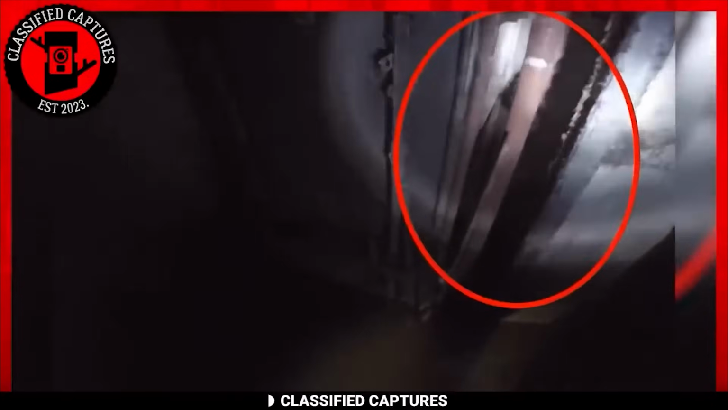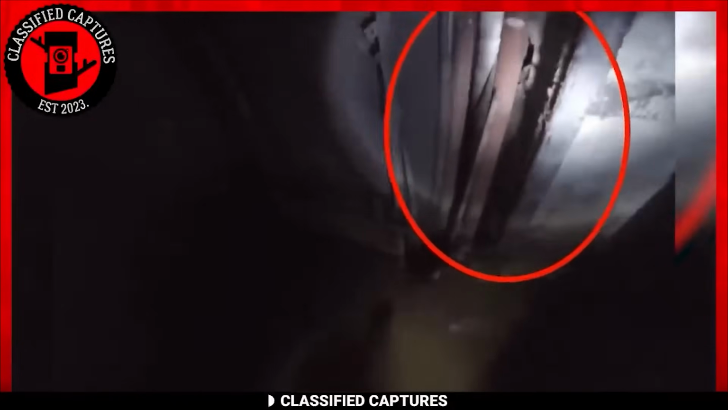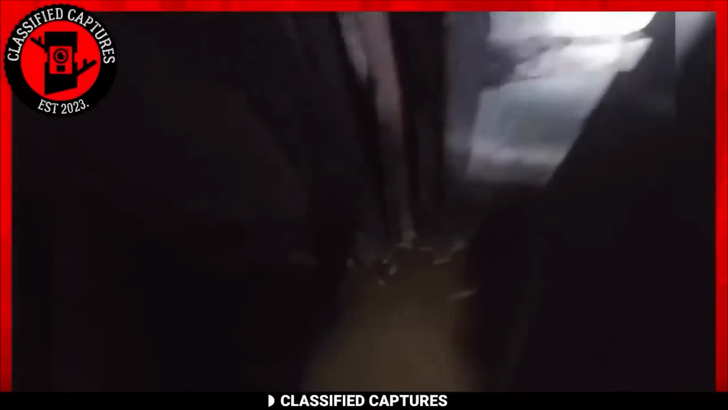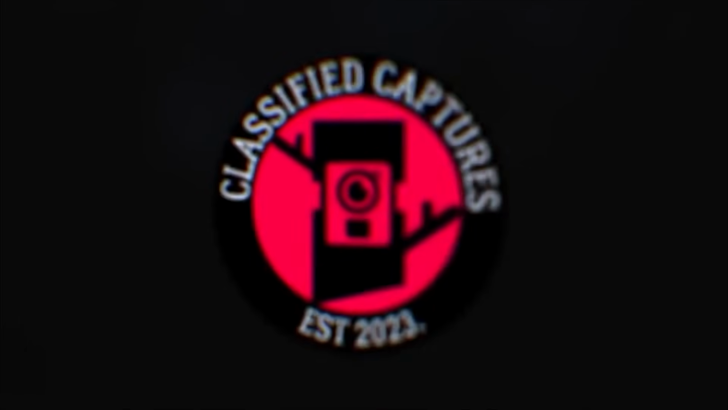Upon closer examination of the slowed-down footage, the mysterious presence becomes apparent: a head of hair and a disfigured, pale face. Speculation arises that this could be the ghost of one of the shelter's former residents, or perhaps something even more enigmatic.